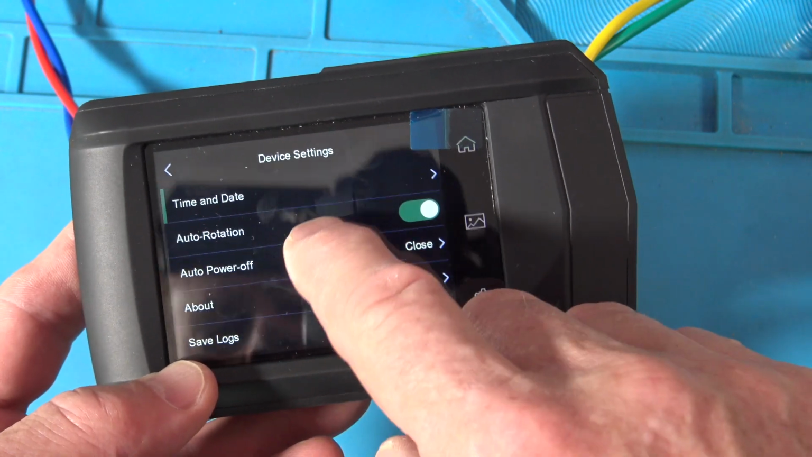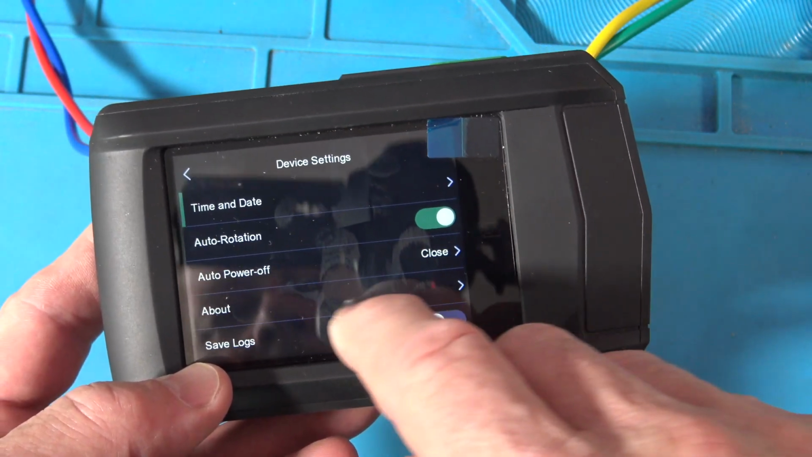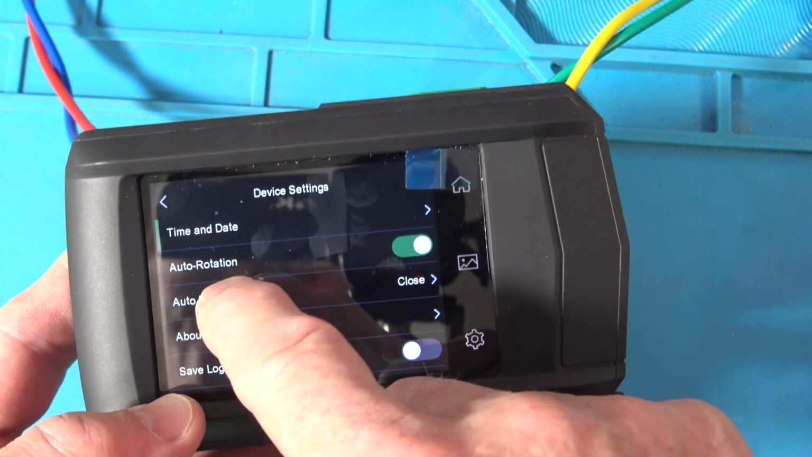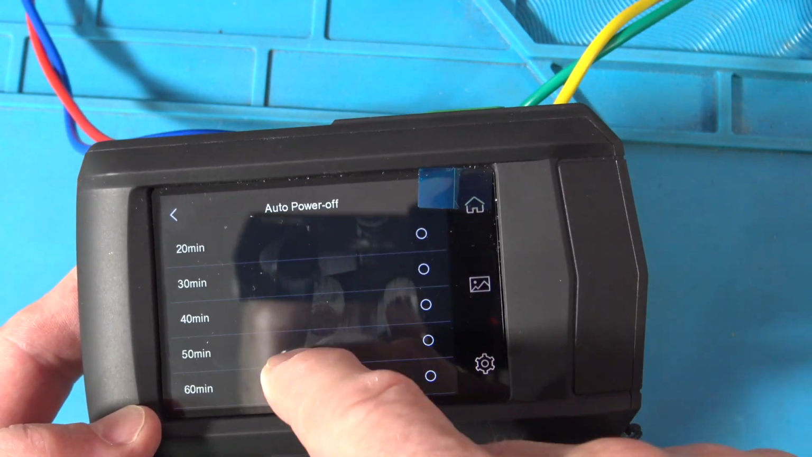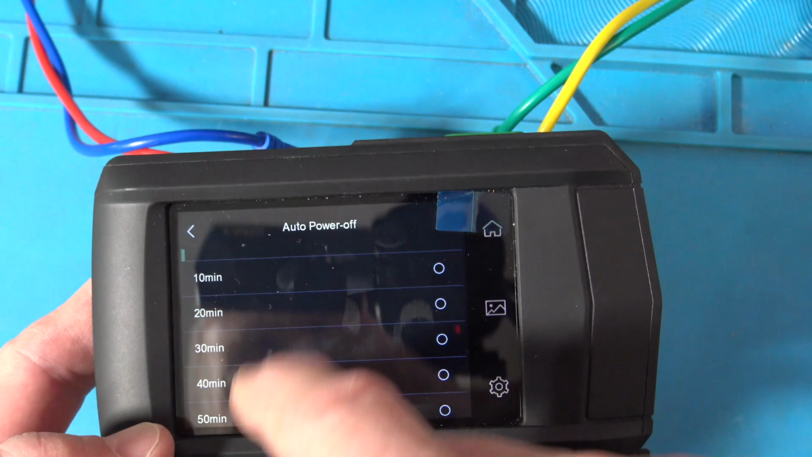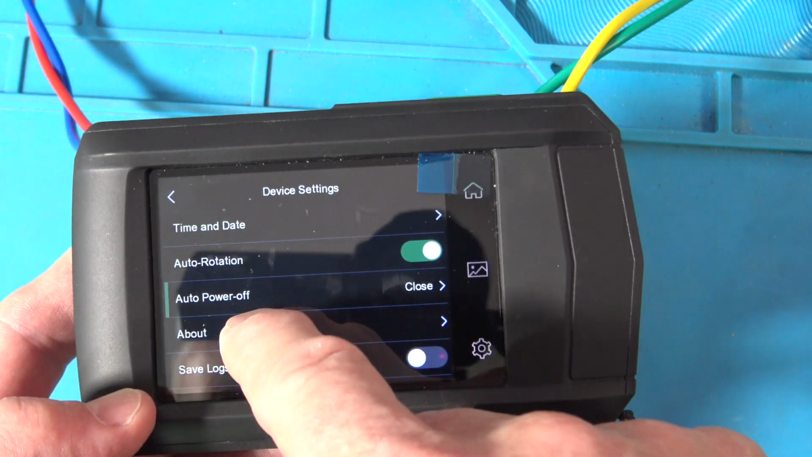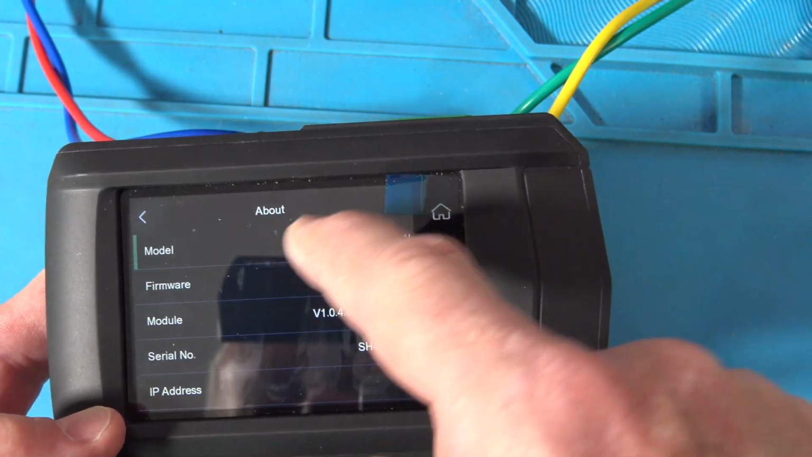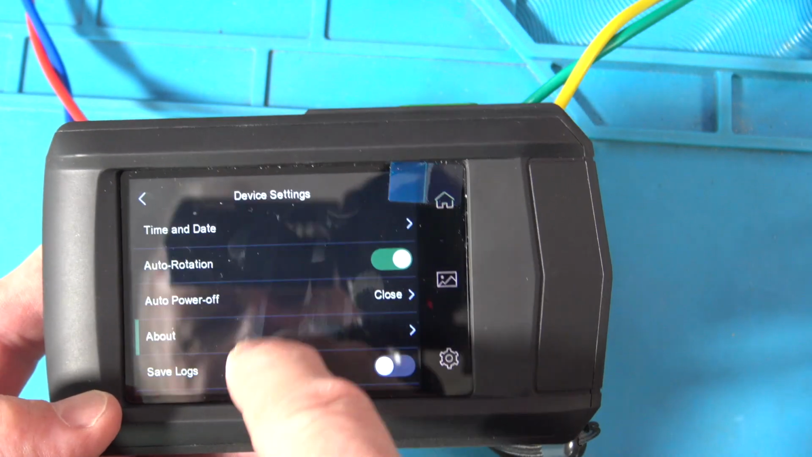Okay, so you got the time of day, you got auto rotation, and that's on. Auto power off, and let me see. So if we go to auto power off, we got close or 10, 20, 30, 40. It's every 10 minutes up to 60 minutes, or just off, which is what I have. And then about, so there's our information, firmware, so on, and save logs.